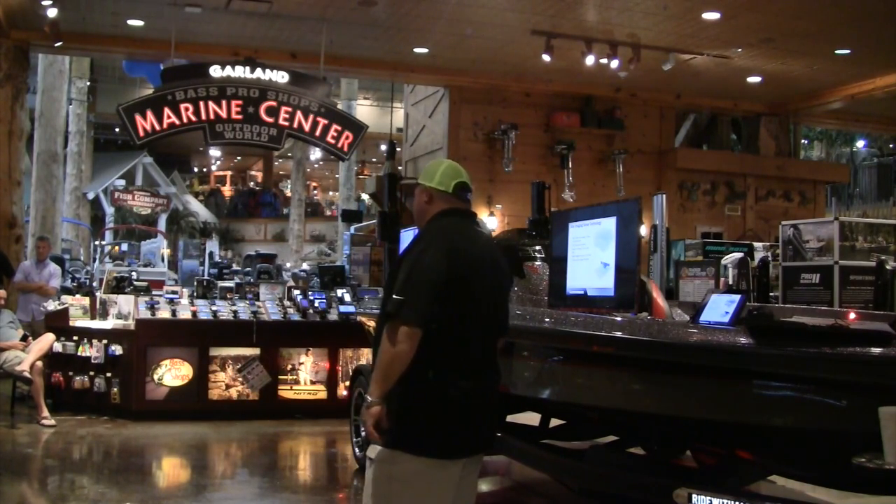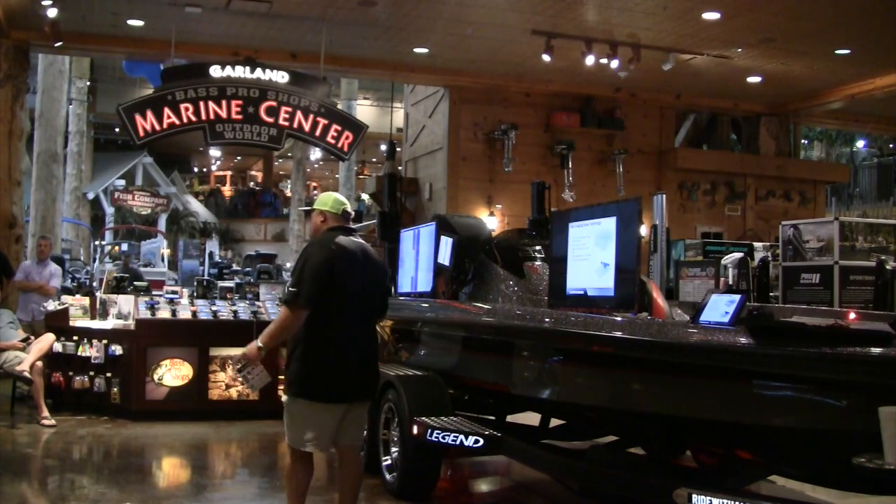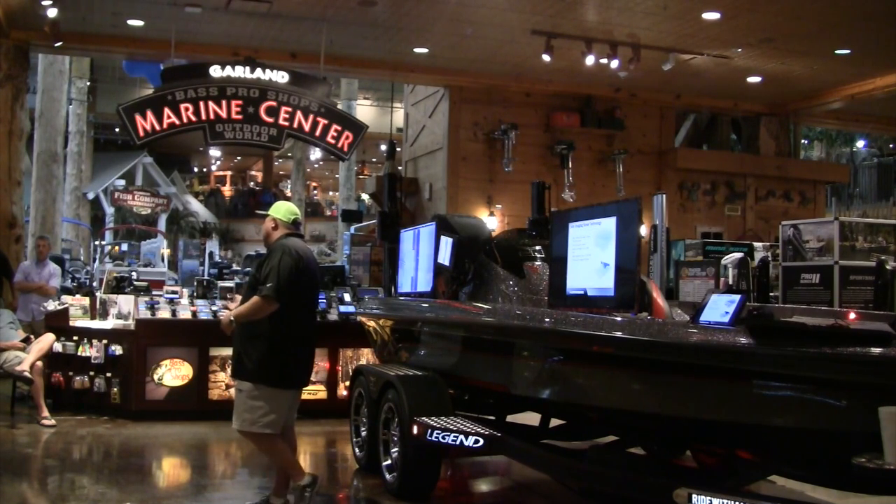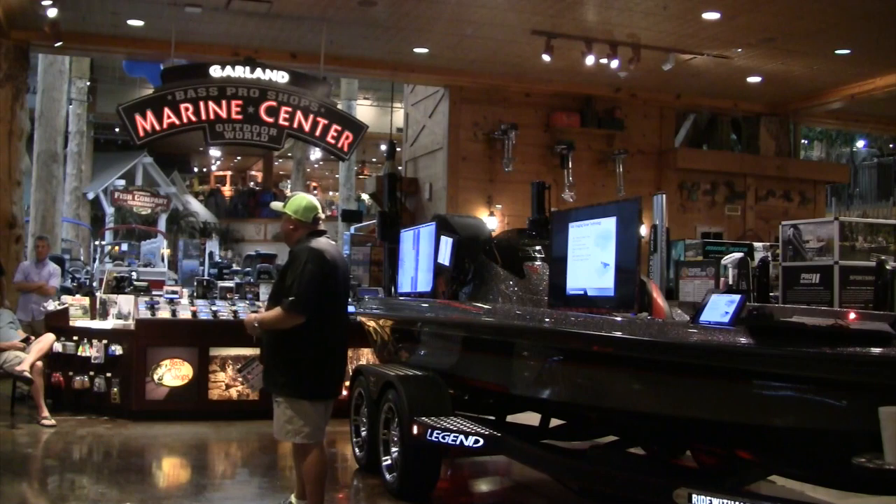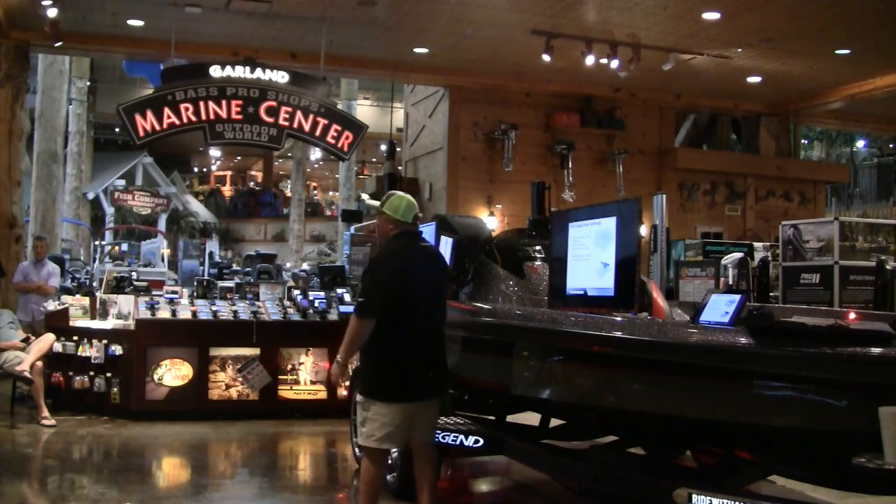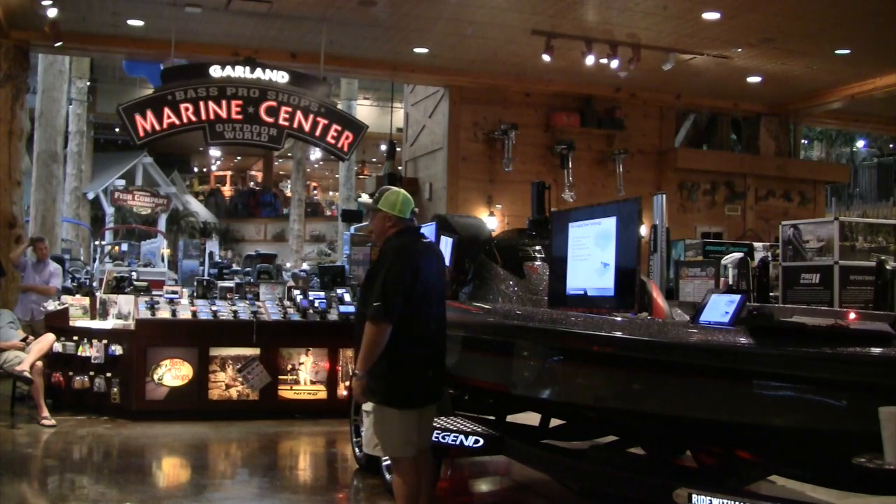Now you can take waypoints from a Lowrance and a Humminbird and convert them vice versa. If you mark waypoints, you can take that to Humminbird PC and transfer them out. Some of the newer units like the Onix, I can take a Lowrance and plug it right in there. It does the conversion itself.